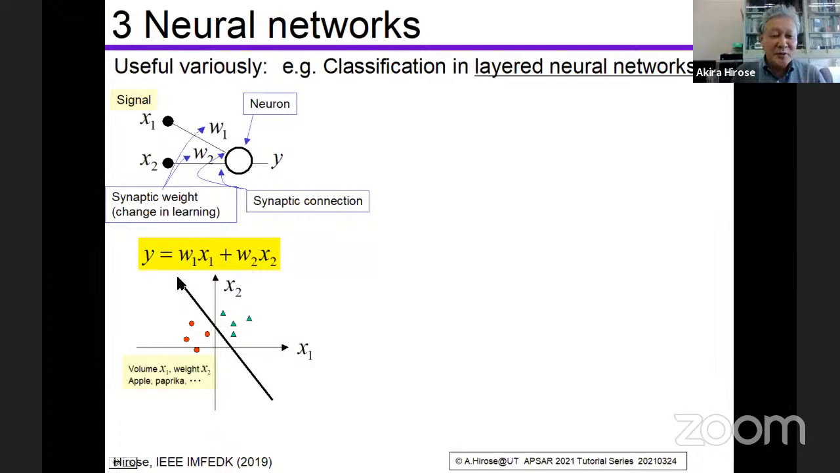Then this equation shows this line. If we put y at 0, then we get a line here. On the upper half, we have positive y's. On the lower half, we have negative y's.